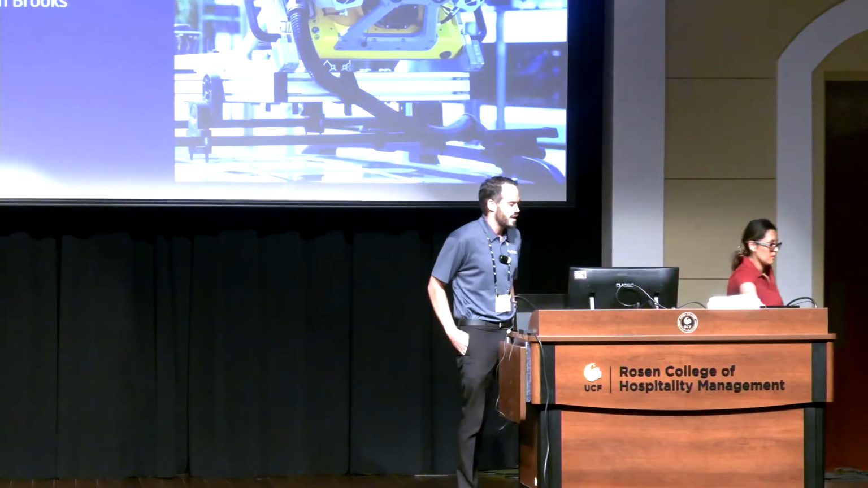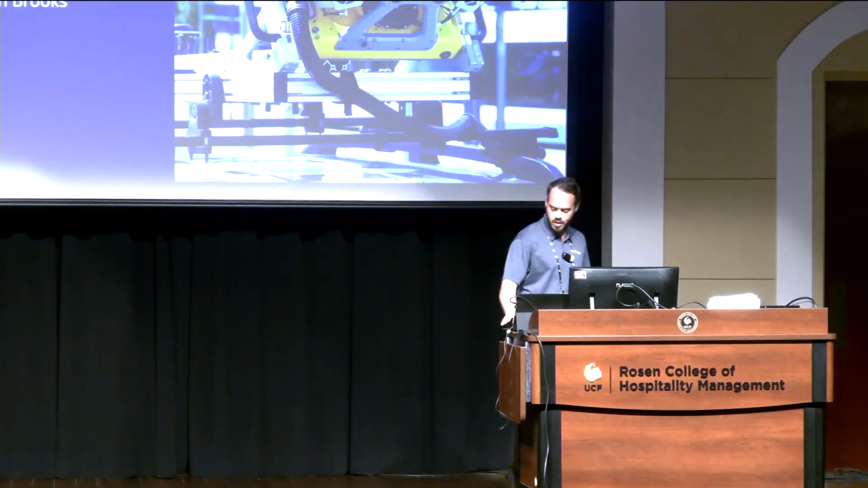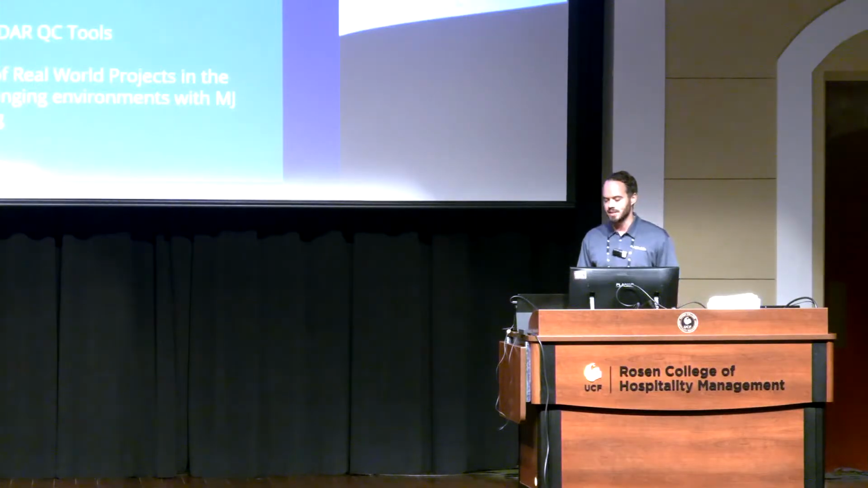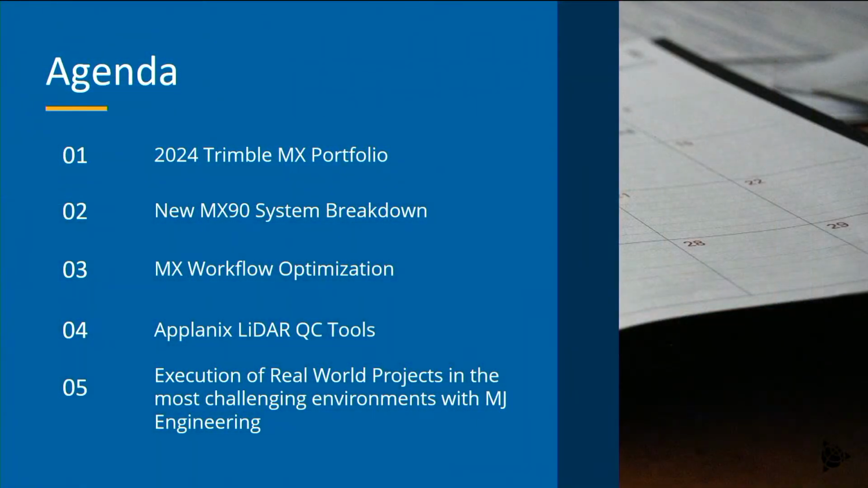Hey guys, so today I'll be presenting on optimizing mobile mapping workflow using some new releases we have recently, both hardware and software. I'll kick it off with the general MX portfolio many of you have probably seen before, but then we did release the new MX90, our premier mobile mapping solution. I'll dive into that a little deeper, talk about the MX workflow in general, and maybe some tips and tricks to improve your projects going forward, no matter what system you're using.